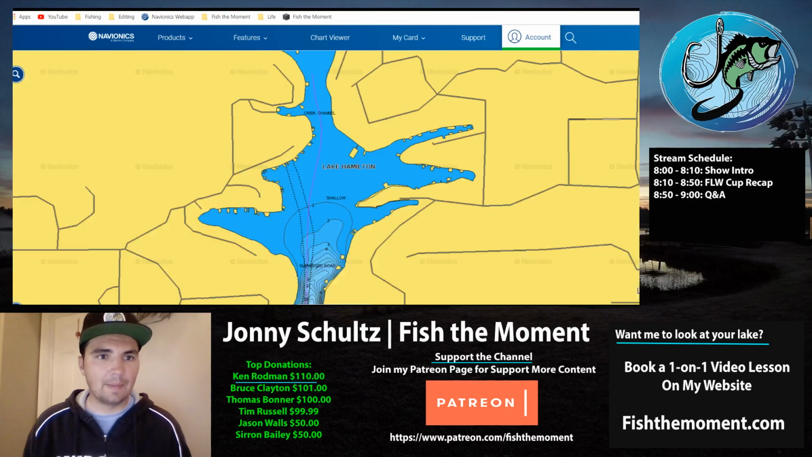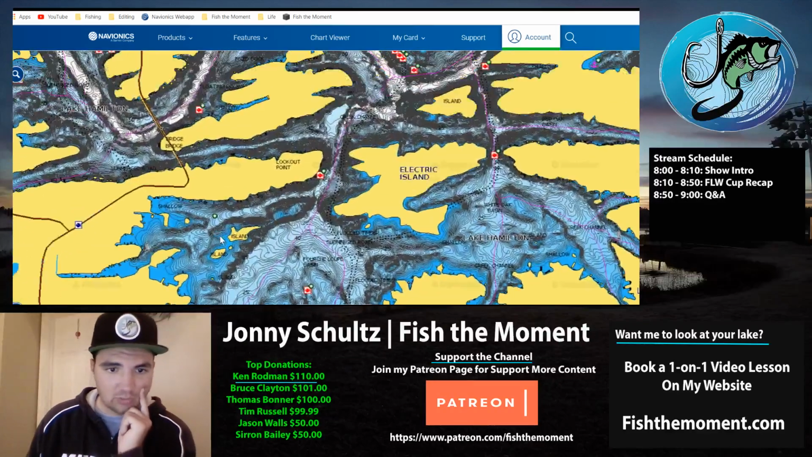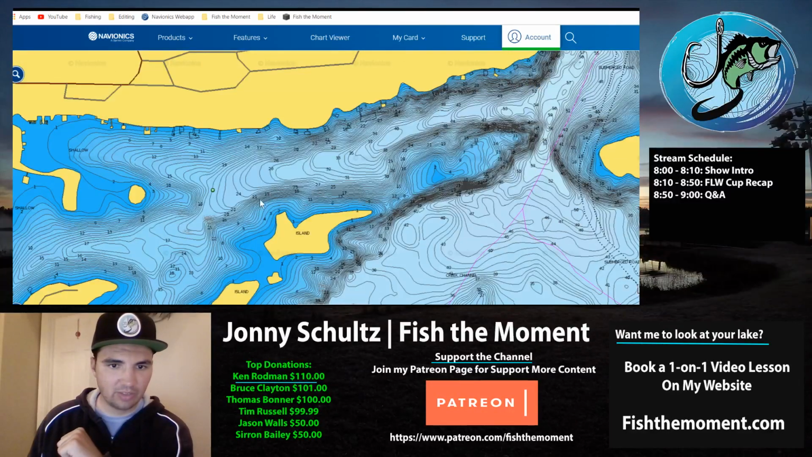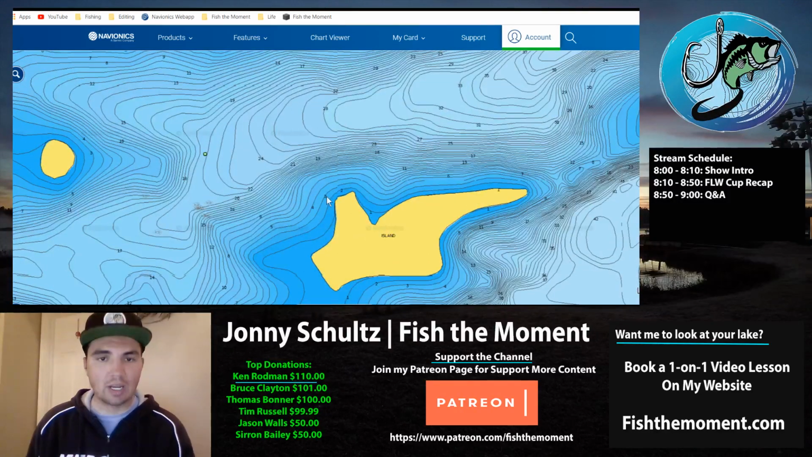So other than that, that was kind of where Thrift was catching them. Kyle Walters, wanted to show you that spot, was over here. He was fishing kind of in this area. There were some brush piles, I think around here-ish, somewhere in here. This is where he was fishing. I don't know exactly where, but he was somewhere in here. There's some brush, and he was cranking it, and that's kind of his spot.